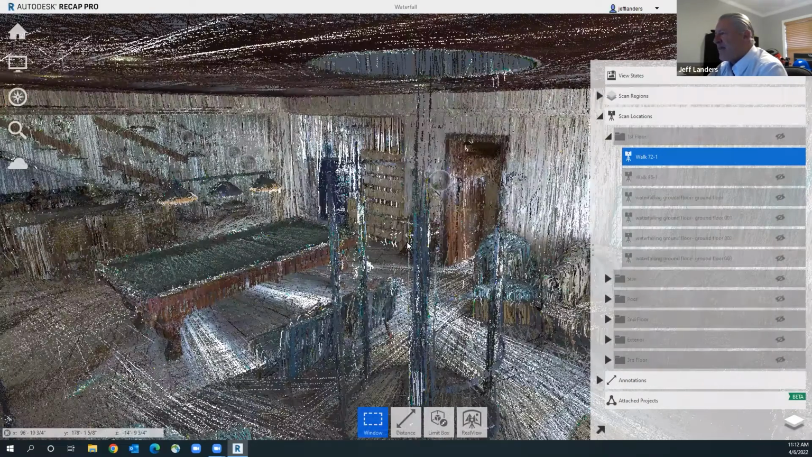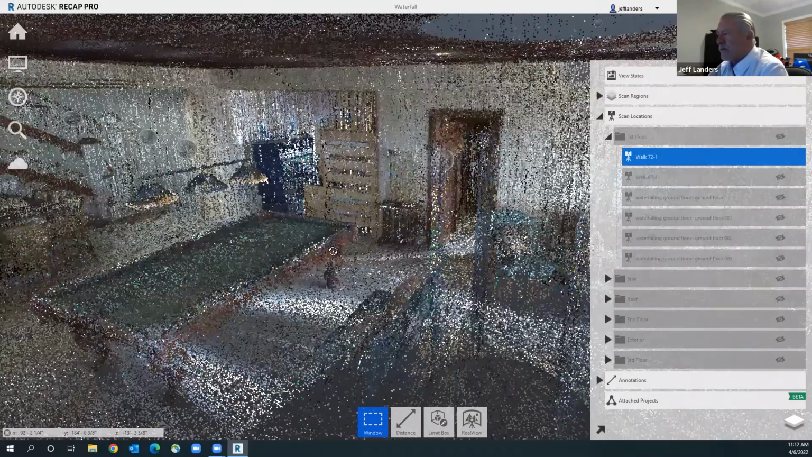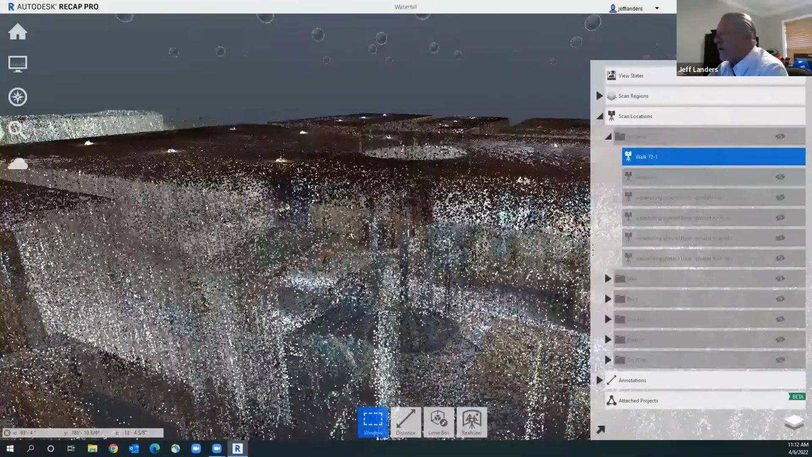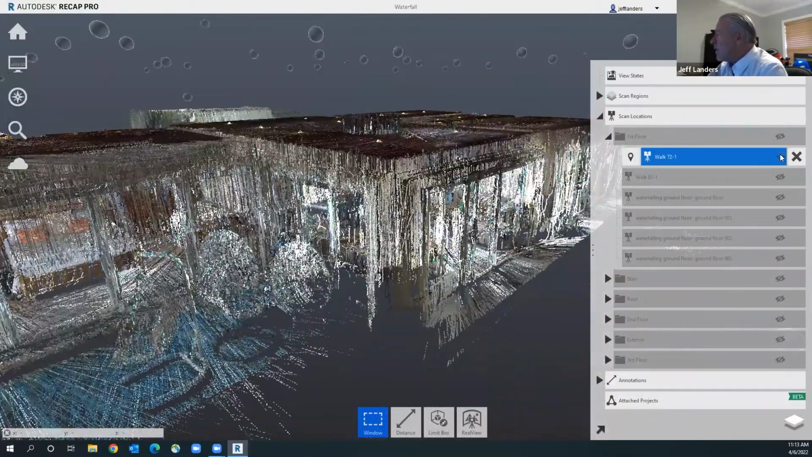And I mentioned the 1/2 inch accuracy earlier. The results we're seeing is better than that. All you gotta do is slow down with the scanner a little bit, you get more points and more accuracy. So that is a walk.